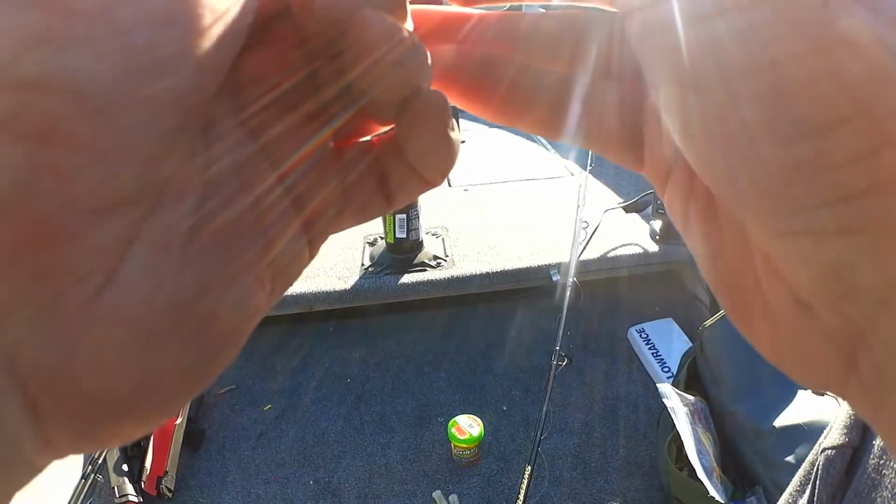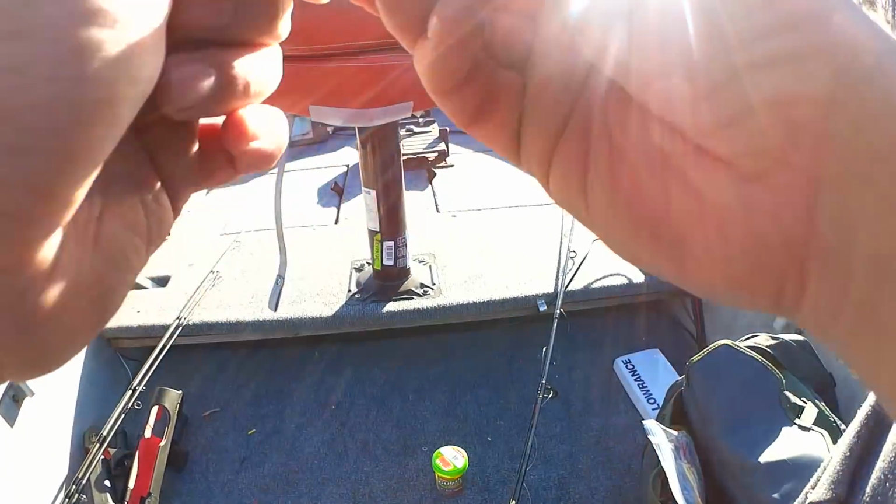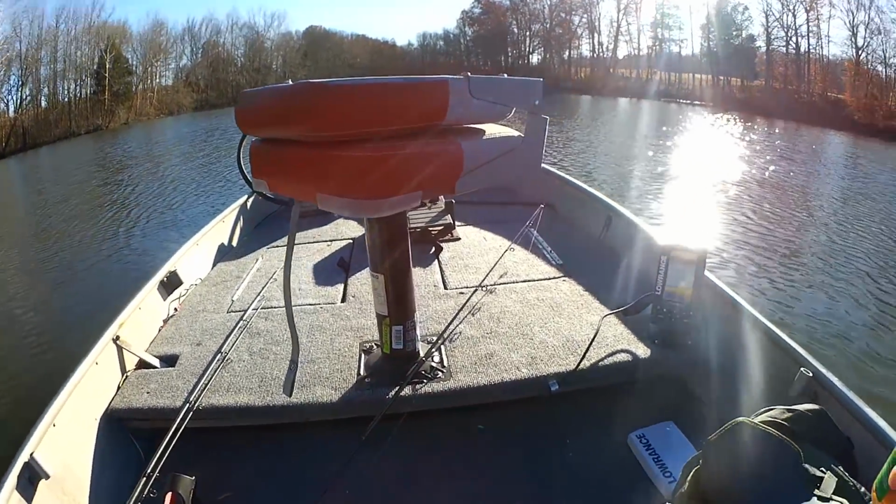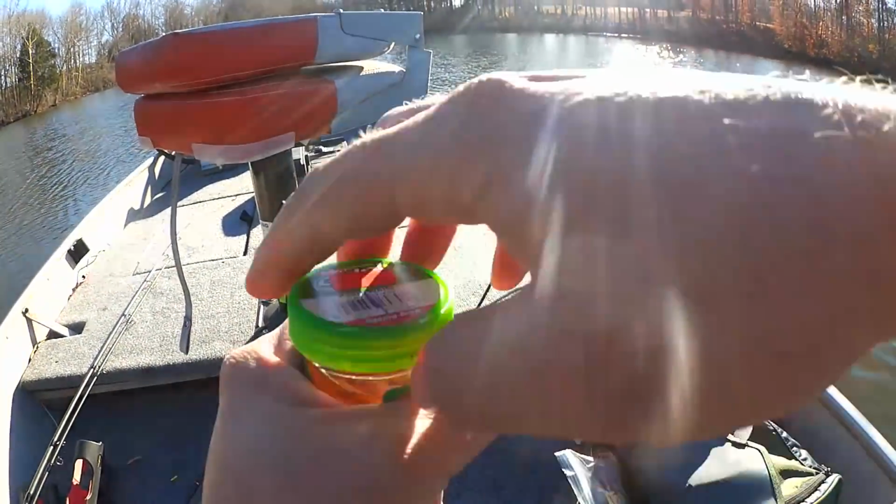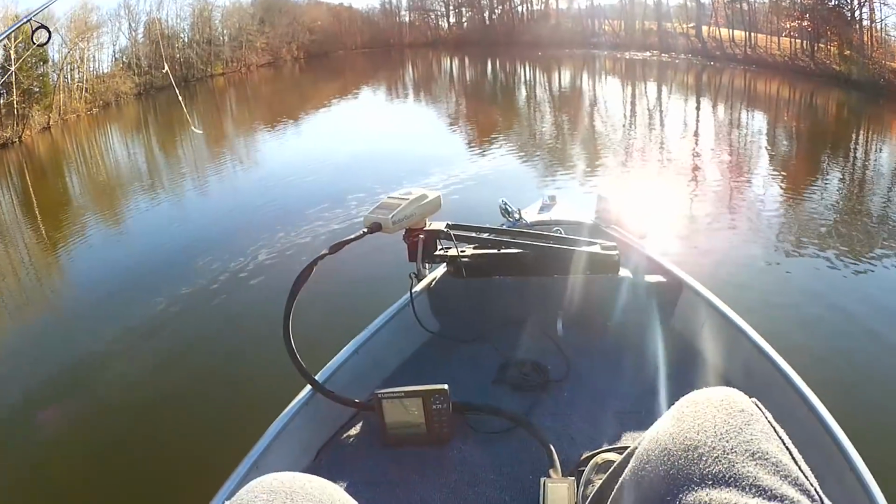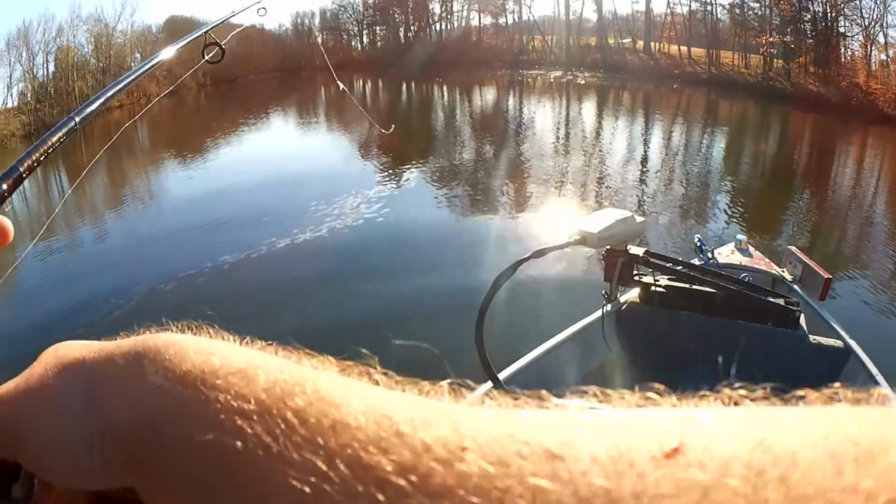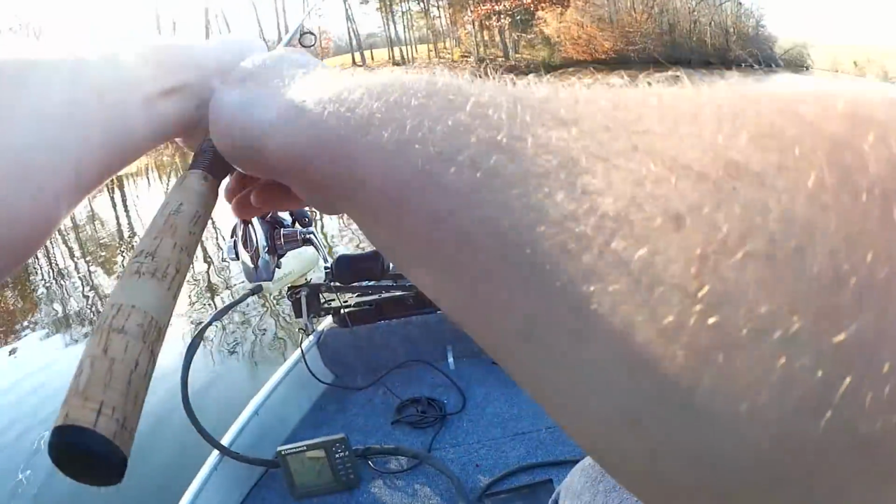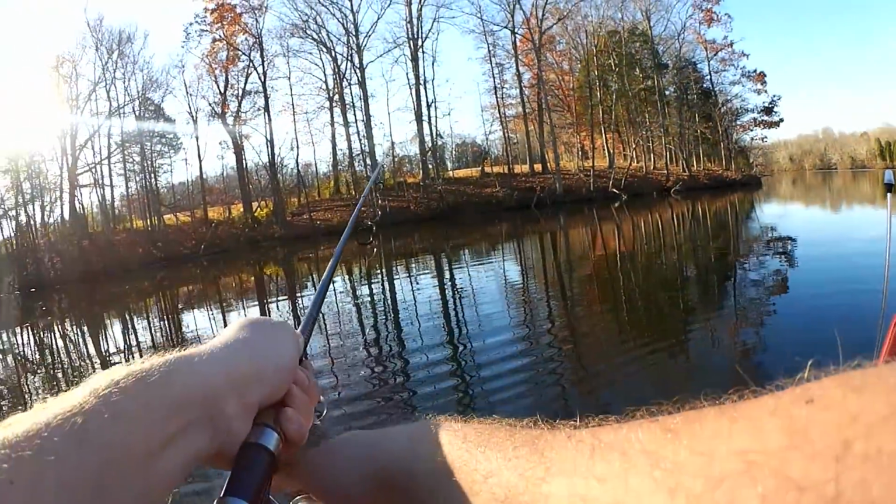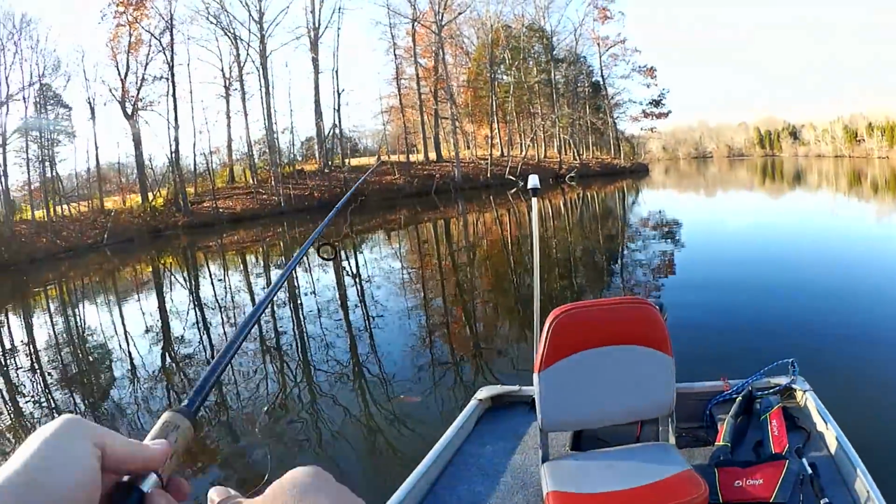I'm going to rig up something simple, some little jig heads with some grubs on them. The front sonar, the older one, does not show all that stuff. I might have a shot at catching something. Alright, I've got a lot of shad or something below me. I didn't get any bites yet.